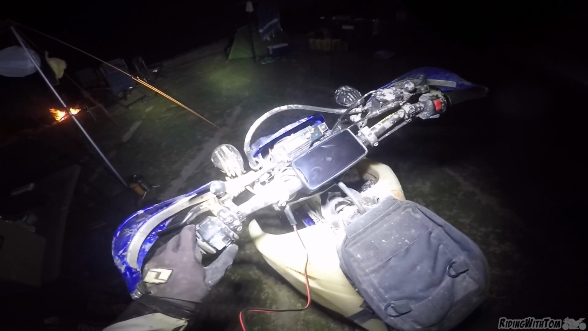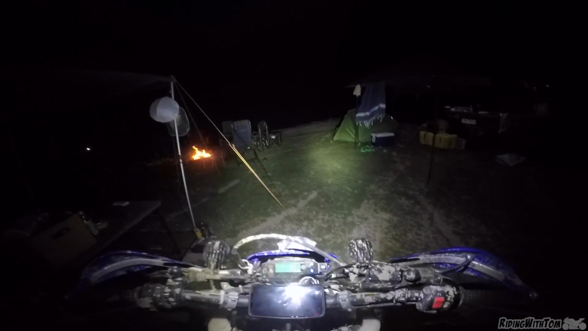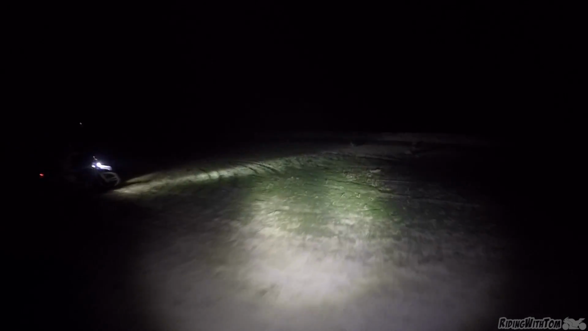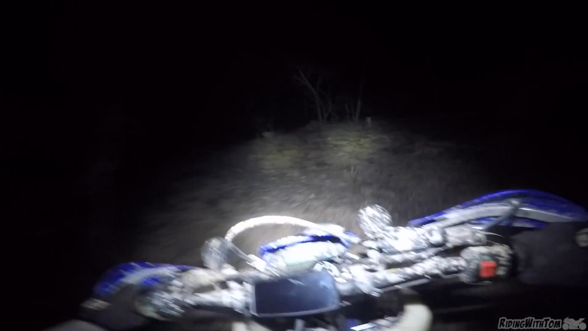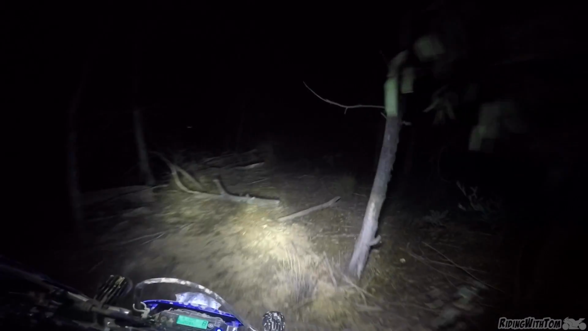How's it going, gents? Here we are today, going for a night dirt bike ride. Oh shit, that's really bright. Wow, this is great. I have a light bar attached to my helmet, and it's a little bit facing down, but I can kind of see. It is so heavy having a light bar on my helmet. Oh man, I don't know where we're going. Shit, we're mega stuck already.